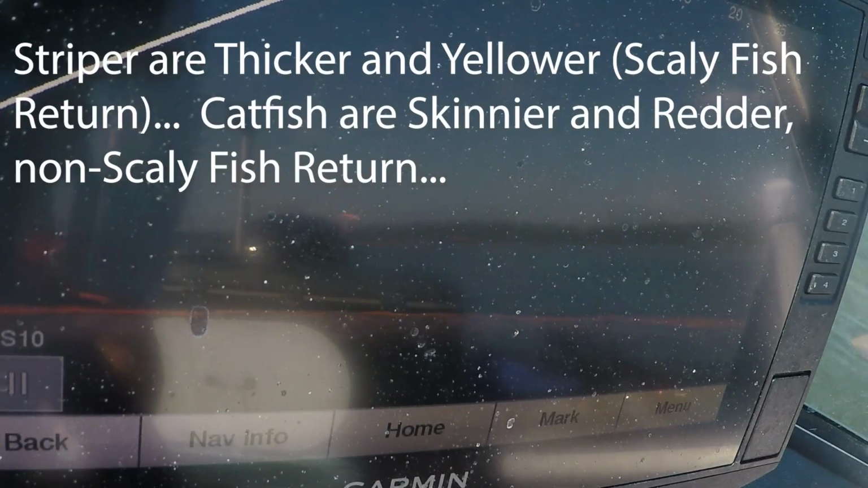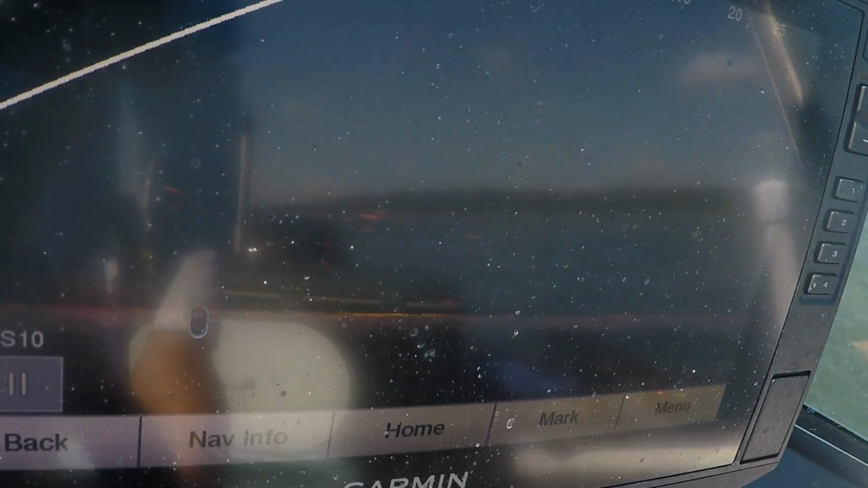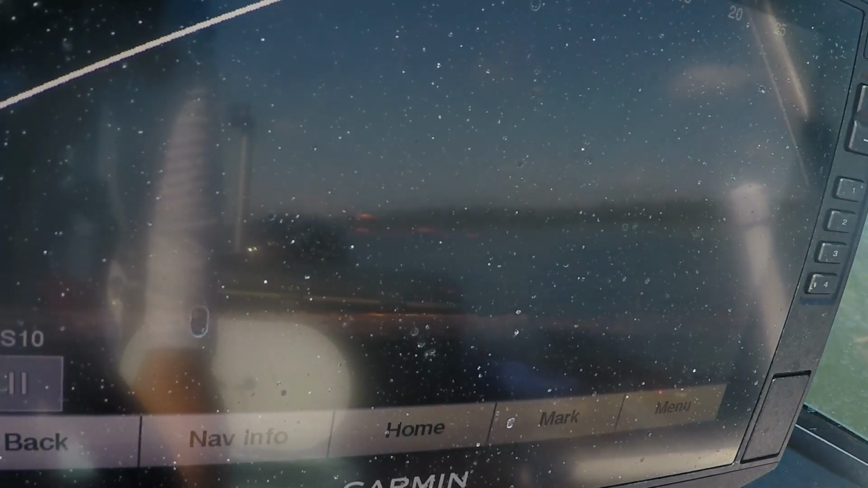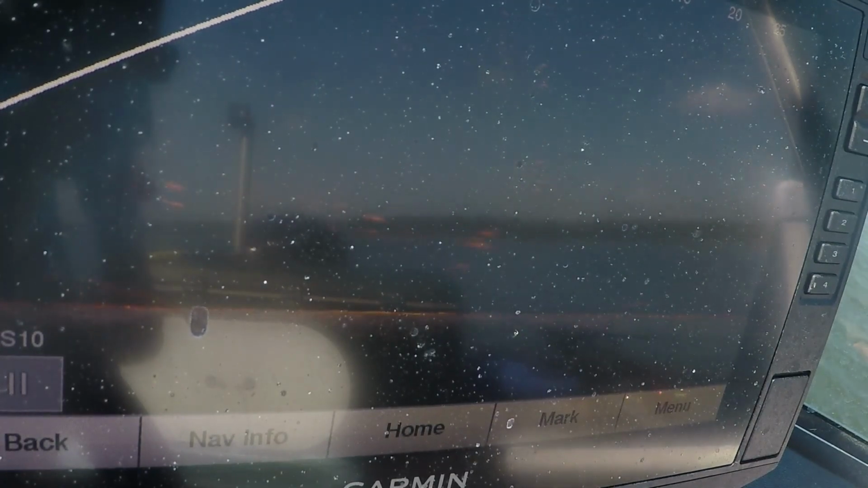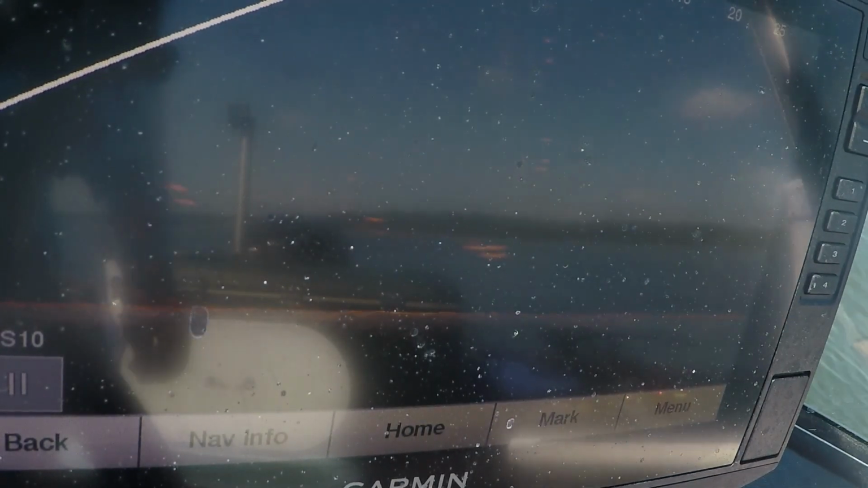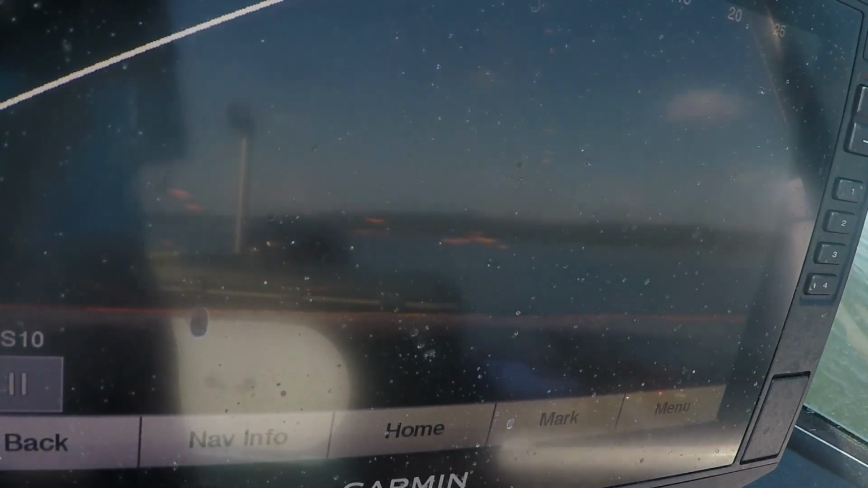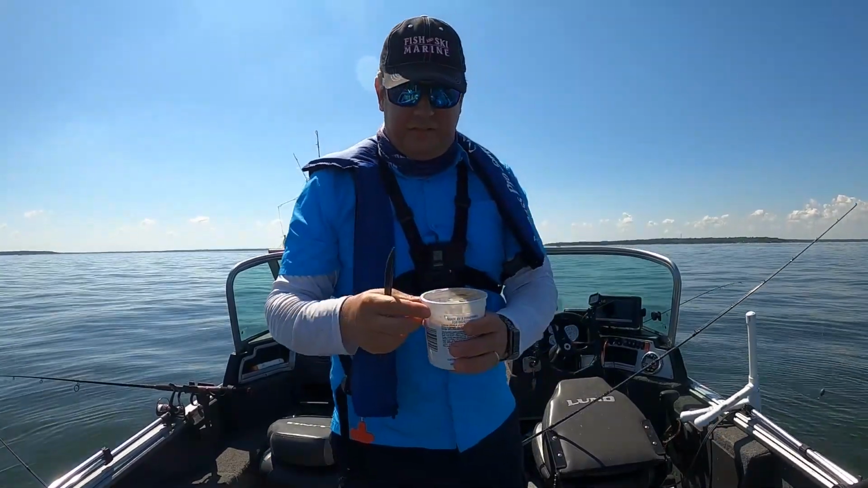So what I'm going to do is try some punch bait and see if the punch bait will actually bring in the catfish, or the Thumper will bring in the catfish and the punch bait will catch them. So I'm going to go ahead and drop some punch bait down on the front of the boat, and then I'll continue to use my live shad on the back of the boat, and we'll see what we can come up with.